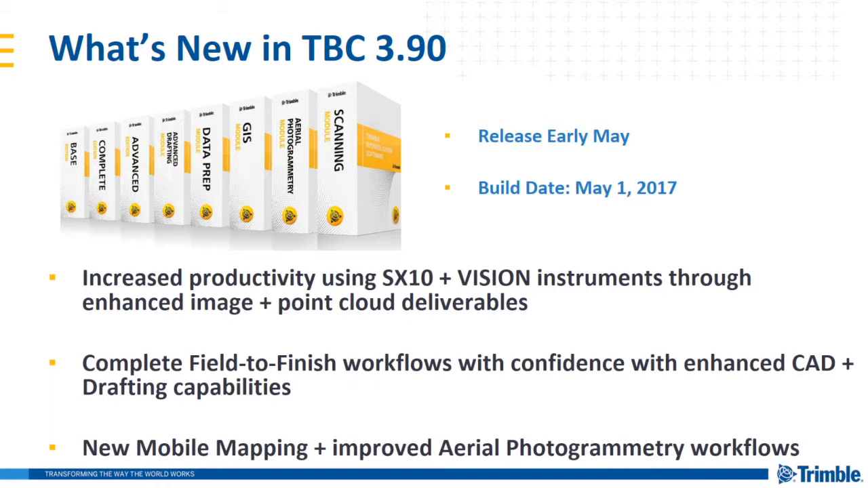TBC is structured in 3 editions and then 5 separate add-on modules that you can include on any of those 3 editions. I want to quickly run through those if you're not familiar with them. The TBC Base Edition supports QC workflows, for example, adjustments and reporting, and L1 baseline processing.